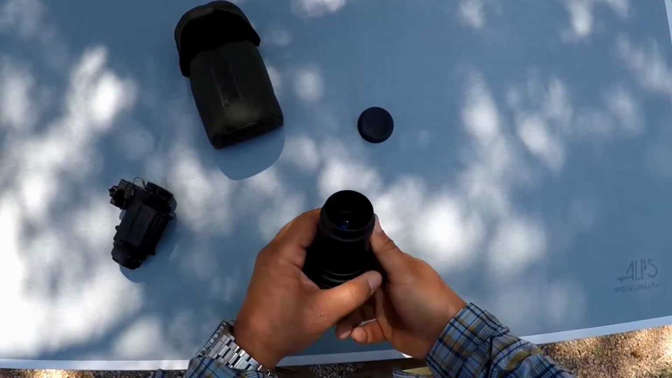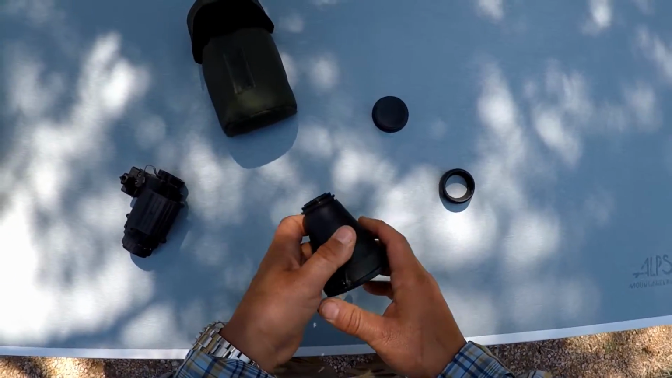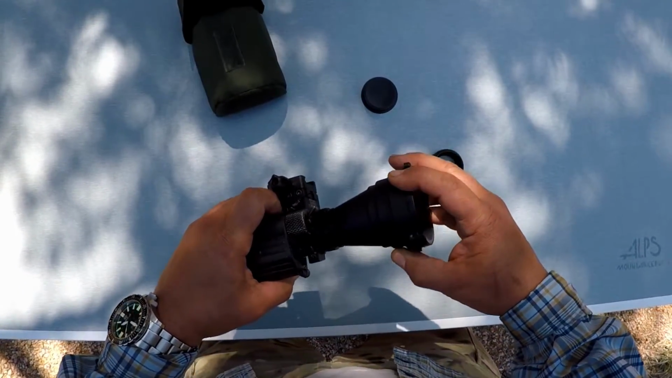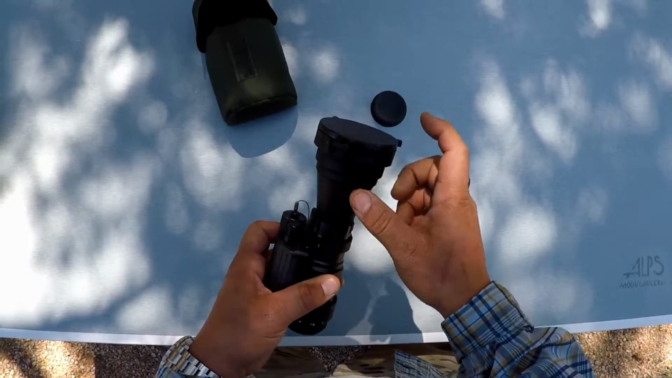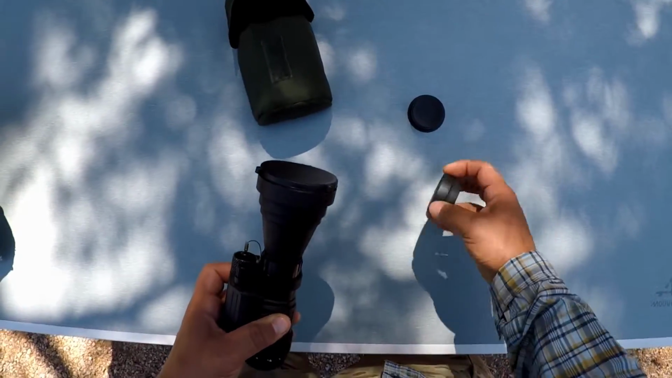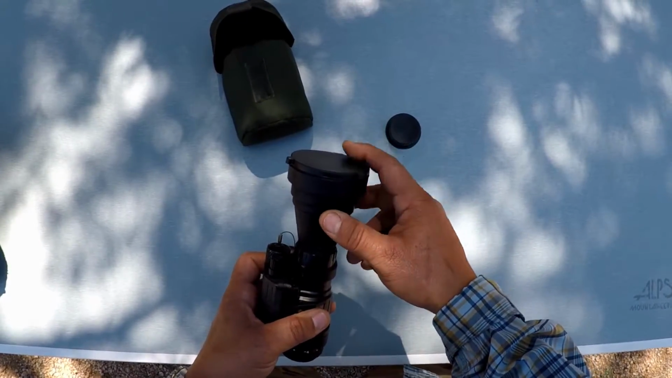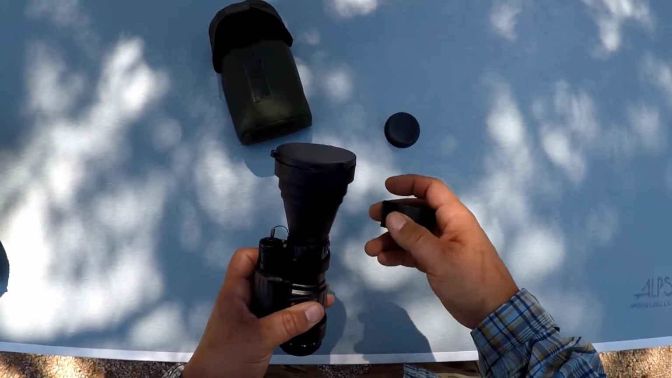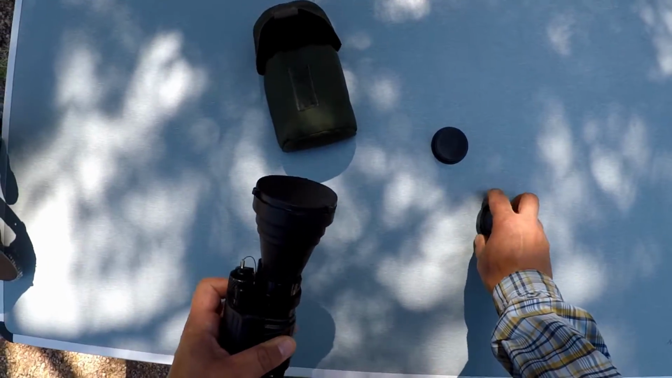As well, you can remove this piece, it just unthreads, and it's got threads on it which allow you to then screw it inside of the objective lens itself. And this is a more secure way of doing it. The slip fit works, but it's not very secure, so it has the potential for this thing to fall off unless you're hanging on to it or holding very still. I prefer to have it screwed in. It works a lot better that way.